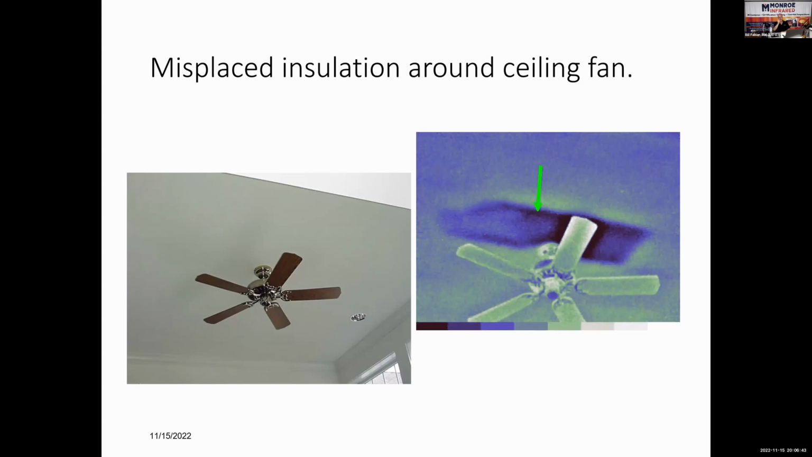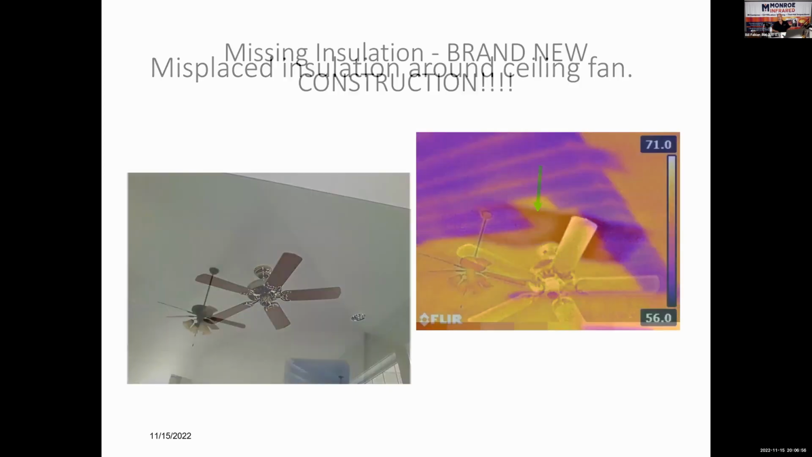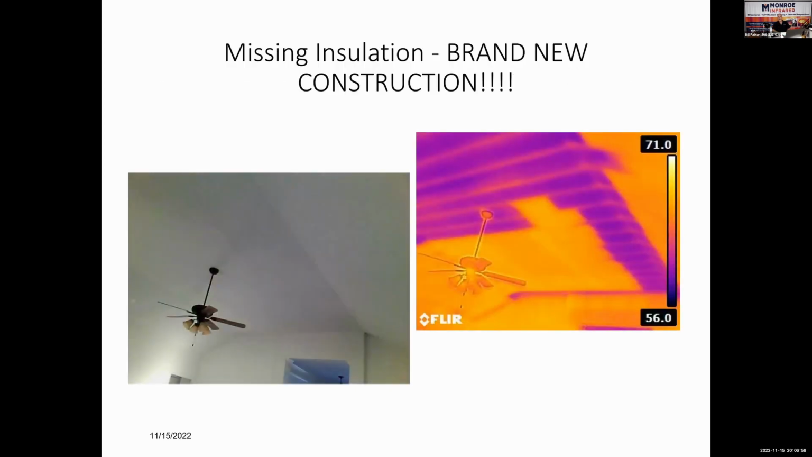They replace the ceiling light with a ceiling fan, and they go pull the insulation back to reinforce the box and don't put the insulation back right all the time. This is a scary one.